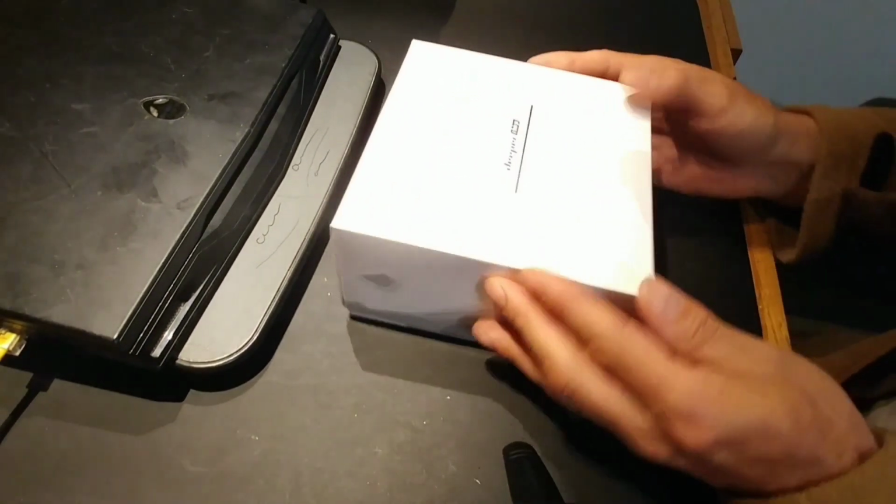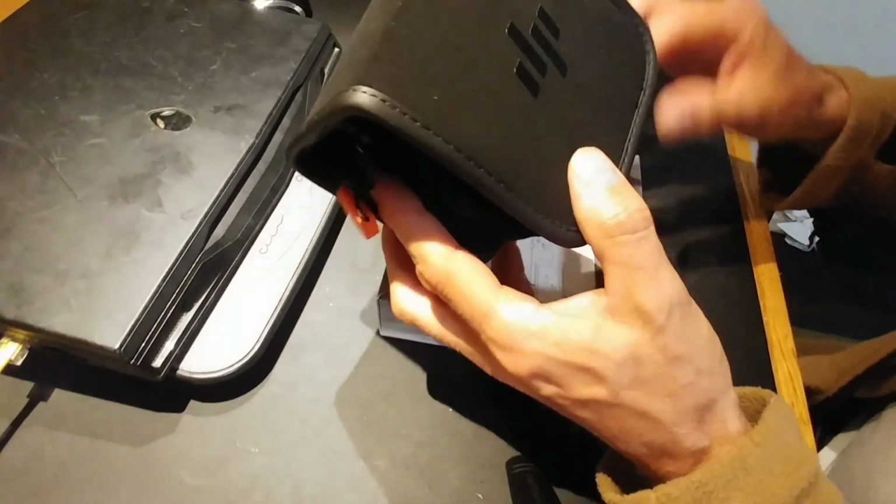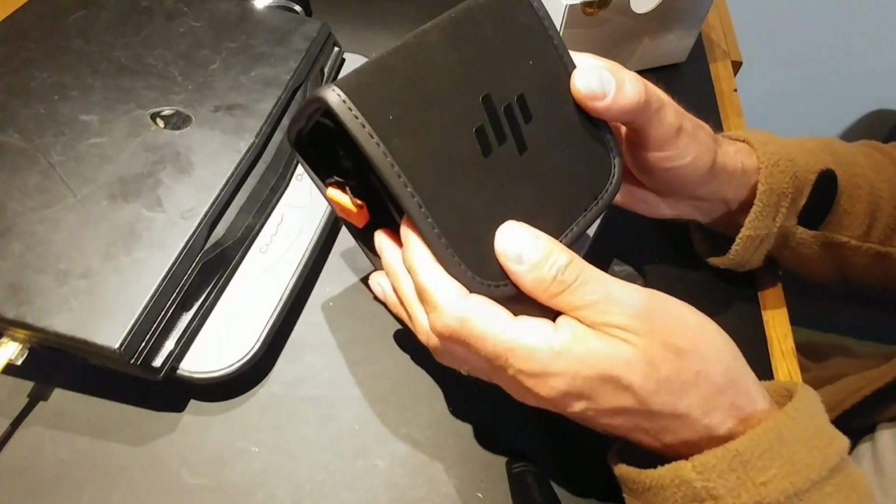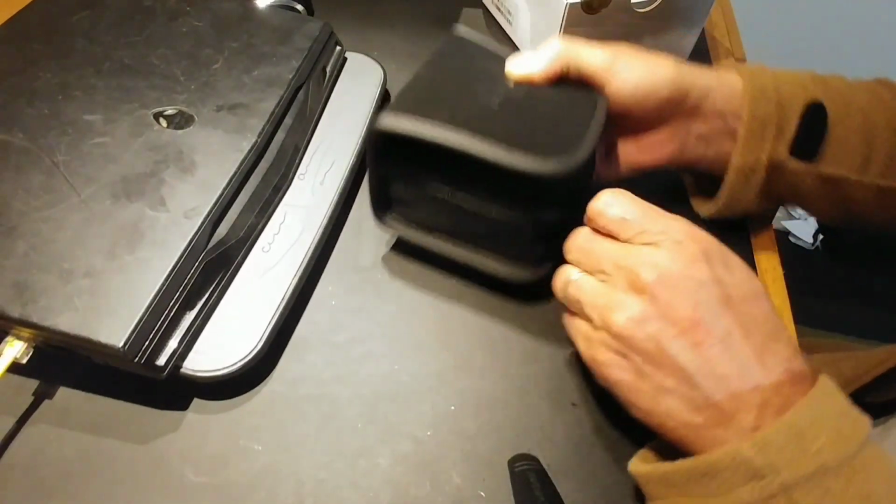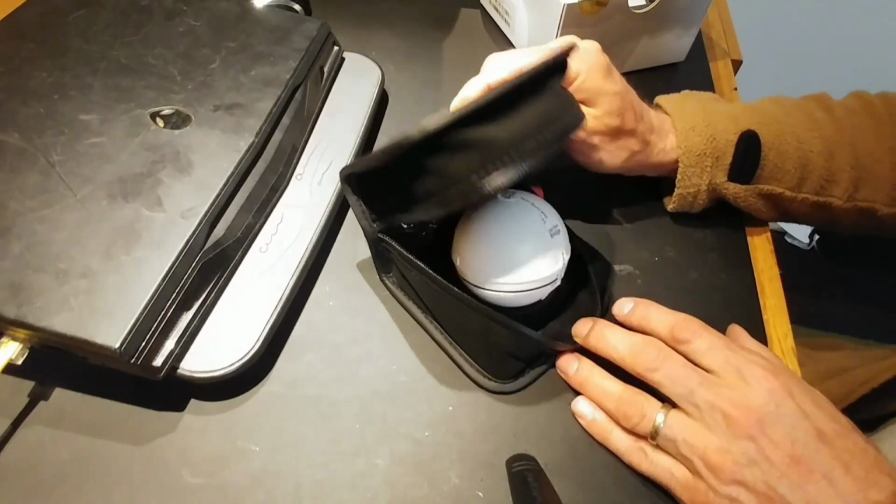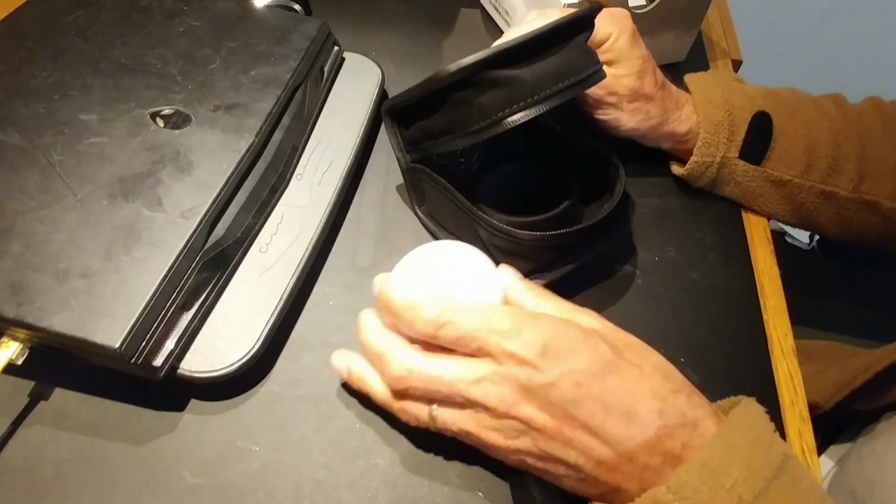All right. So, now this is the special edition Deeper sonar. It should be white because I'm special like that. Oh yeah, definitely.